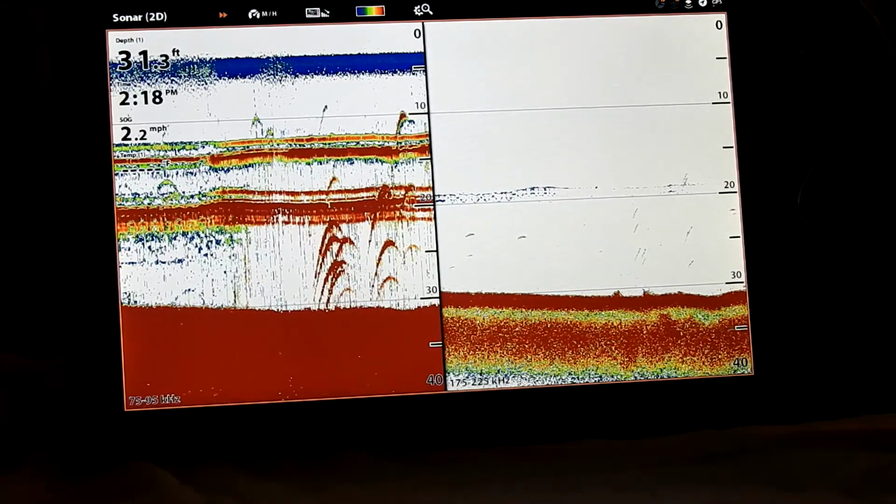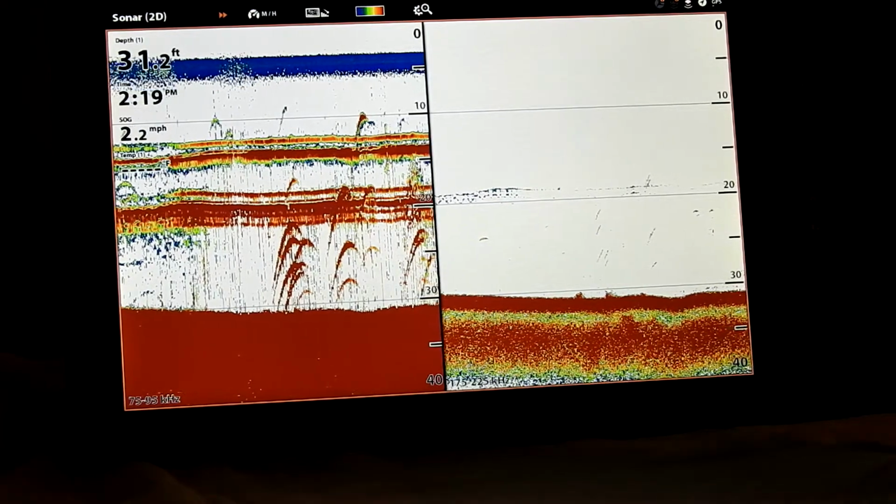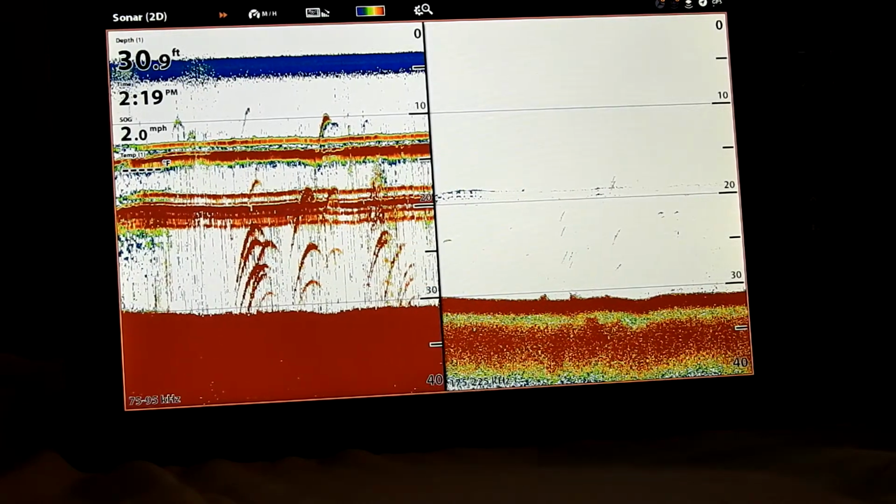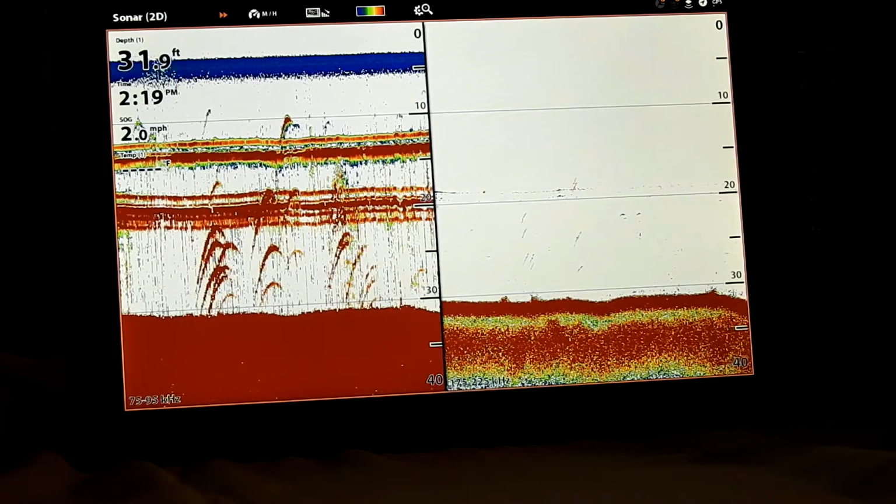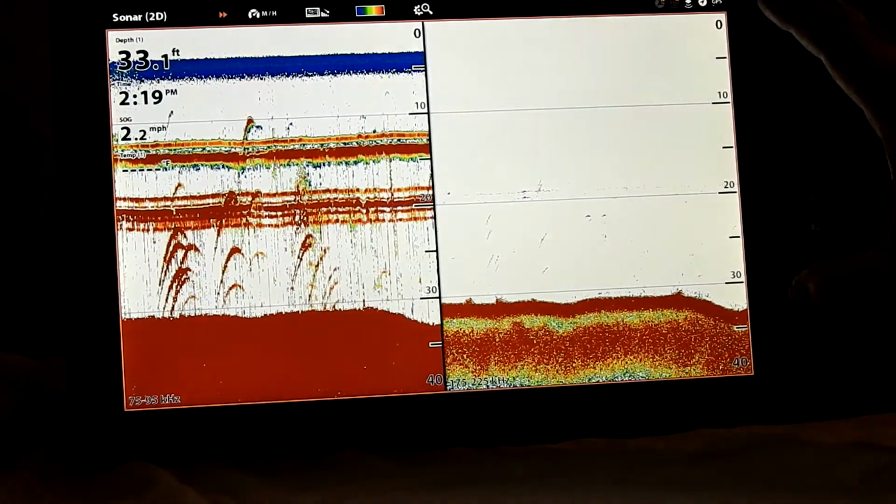But I have 2 fish finders on my boat. They use the same transducer. They're hooked together. They're hooked to my Minn Kota. They're hooked to my 360. But this is the screen I use for fishing for kokanee.